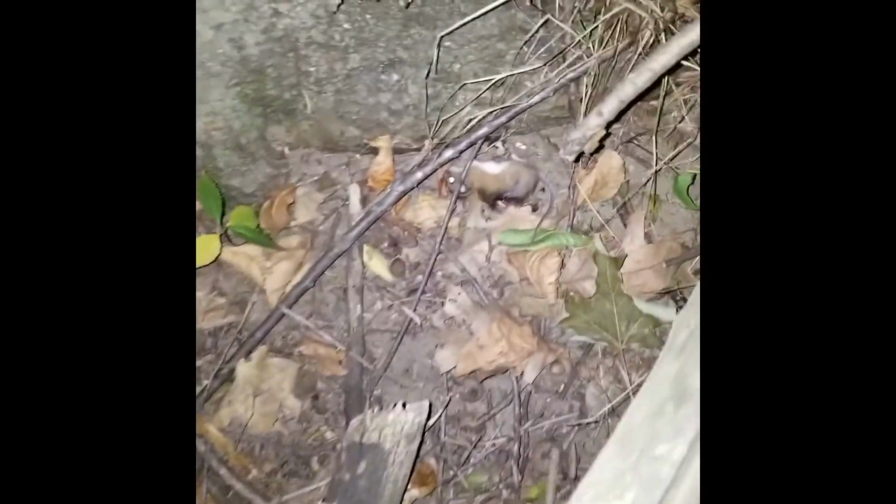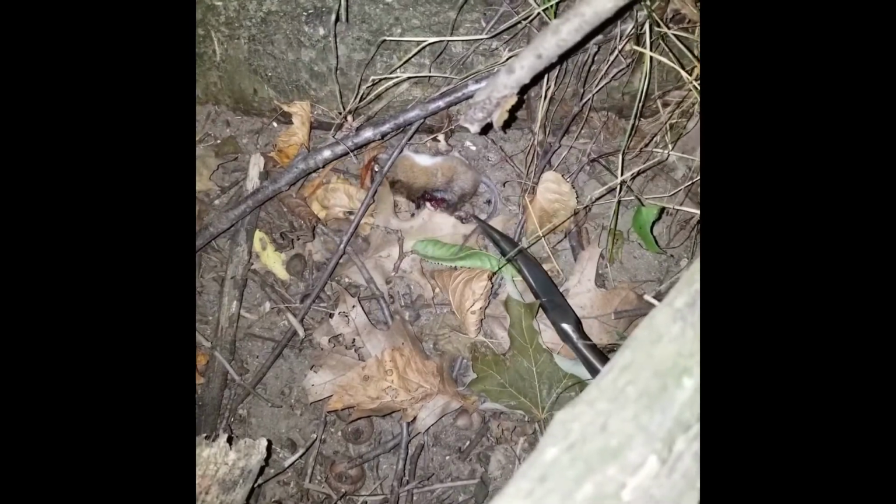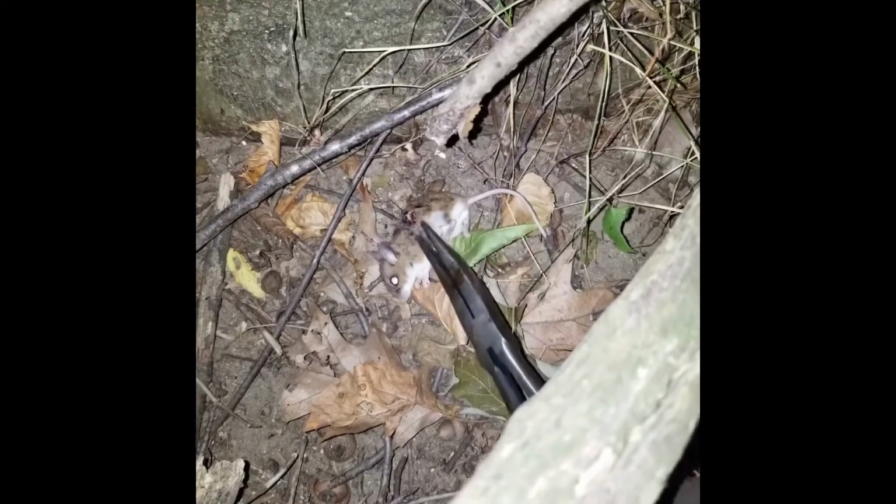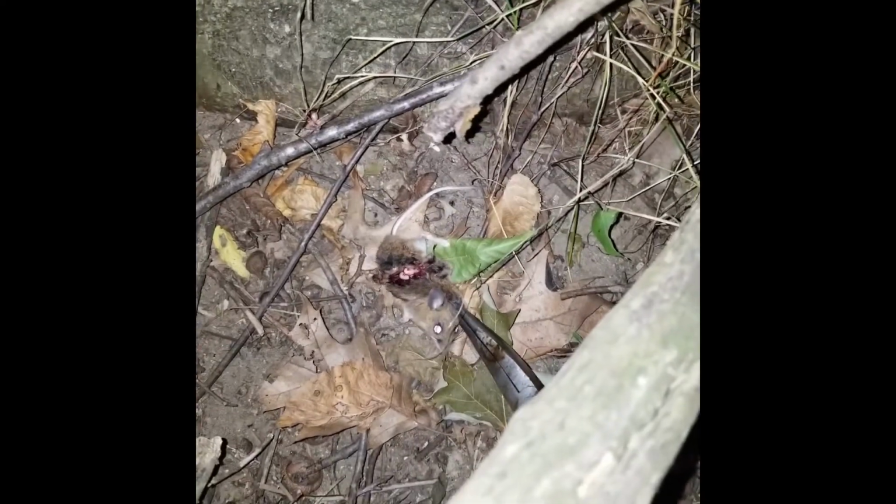This one was very simple to find. He was up against the tree. And I did get him right across the back, and that's why he was just hopping. So you can see it just ripped right through his back.